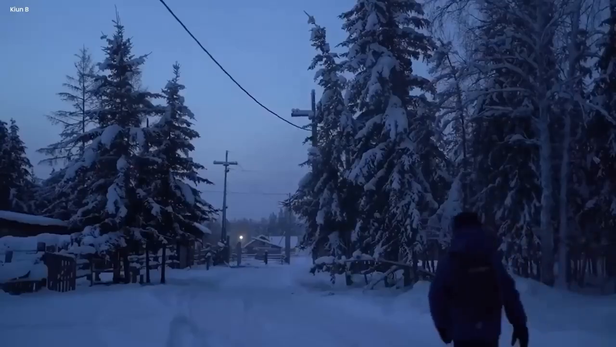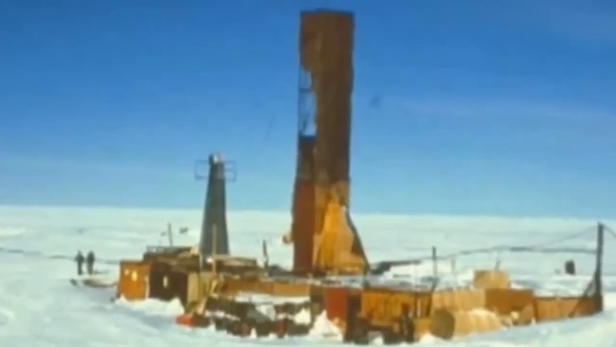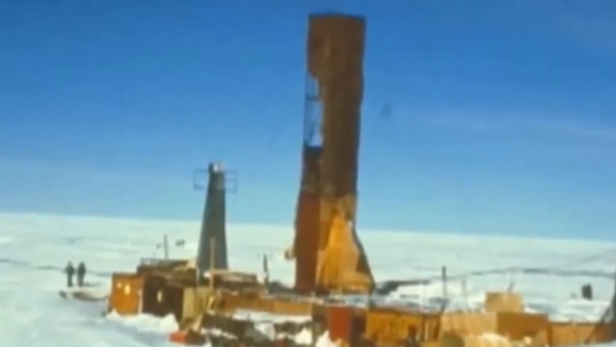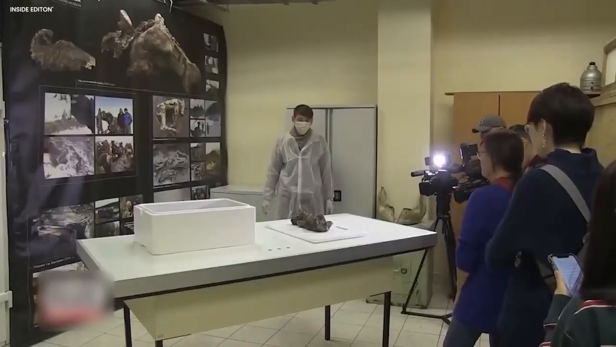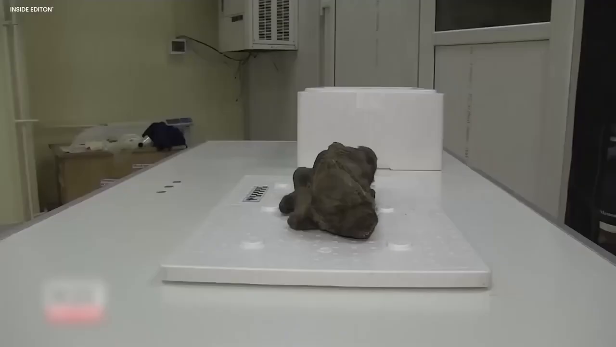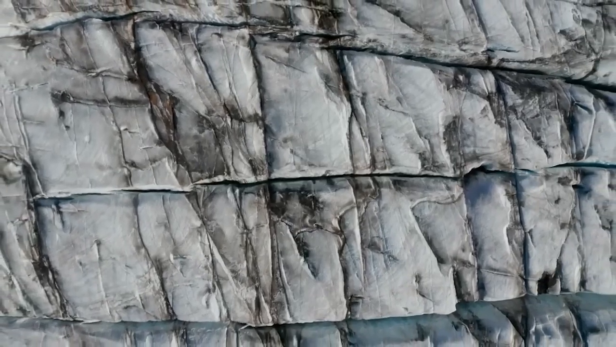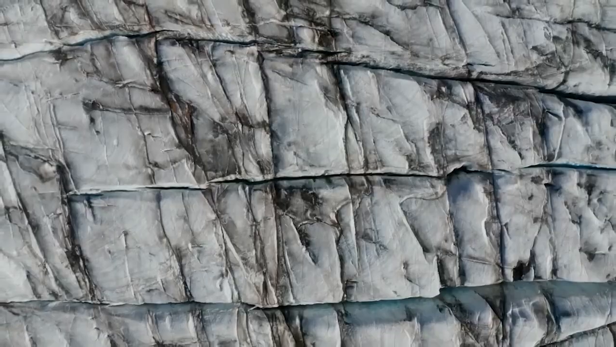Deep within the icy expanse of Yakusha, a place where time almost seems to stop, something strange was found by a Russian scientist. They shared a video that unveiled an amazing discovery, an 18,000-year-old puppy perfectly preserved in ice. This puzzling find, hidden in the icy grip of permafrost, left those who saw it feeling a sense of mystery.